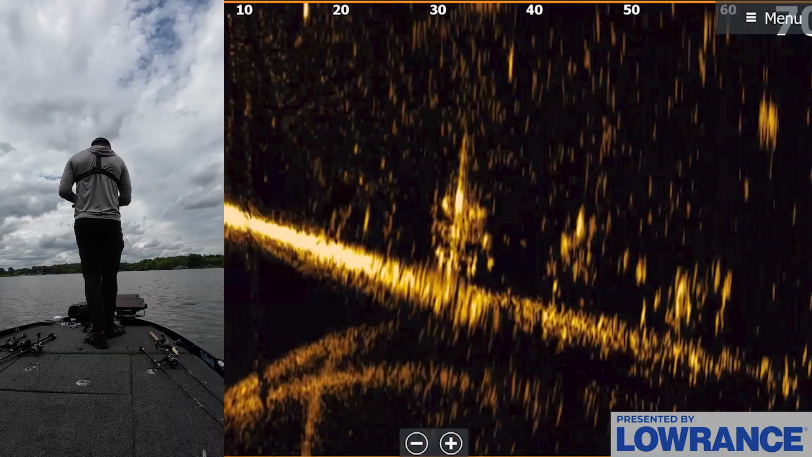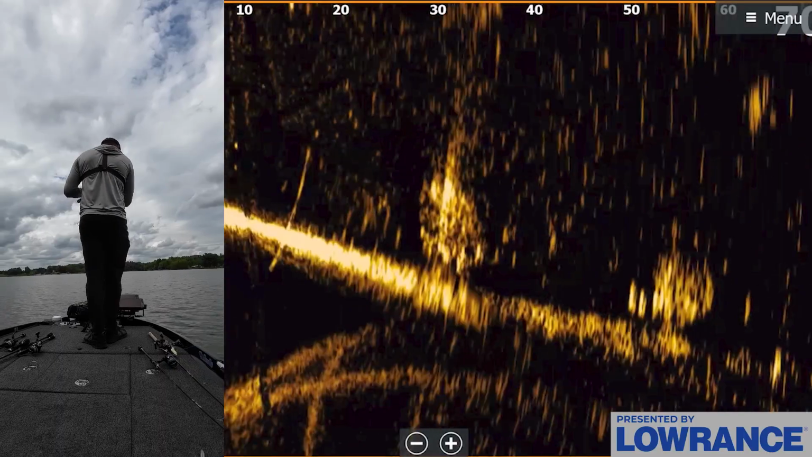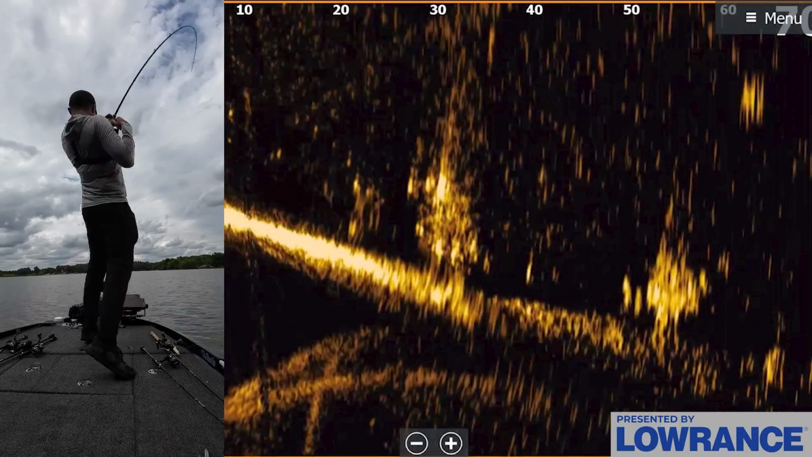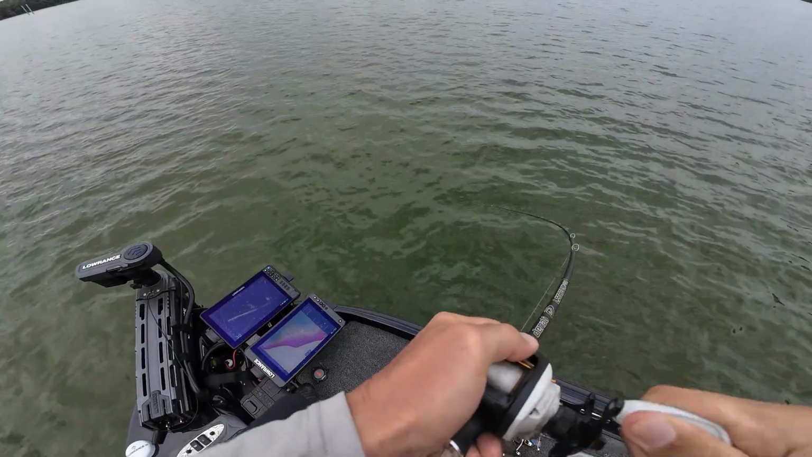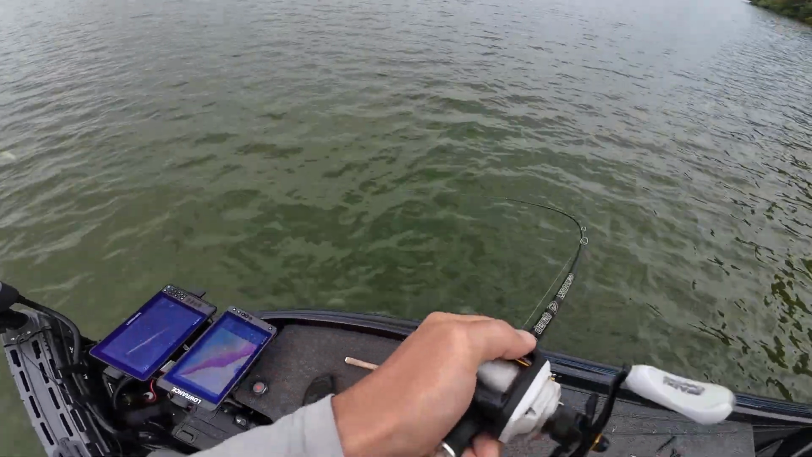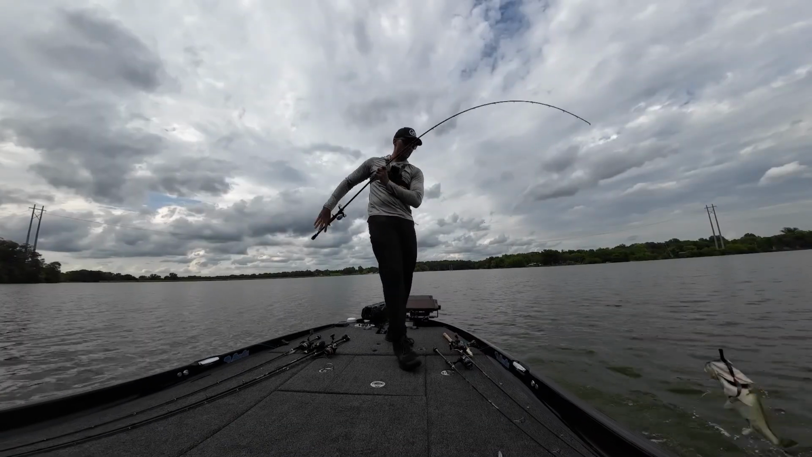Okay, there may be a few more fish down here on this pile. My goodness. There he is. Got him. Oh, come on. I need to move a little bit further. Oh, this is a good one too. I need a little bit further up. My reel got caught on my chest camera here.